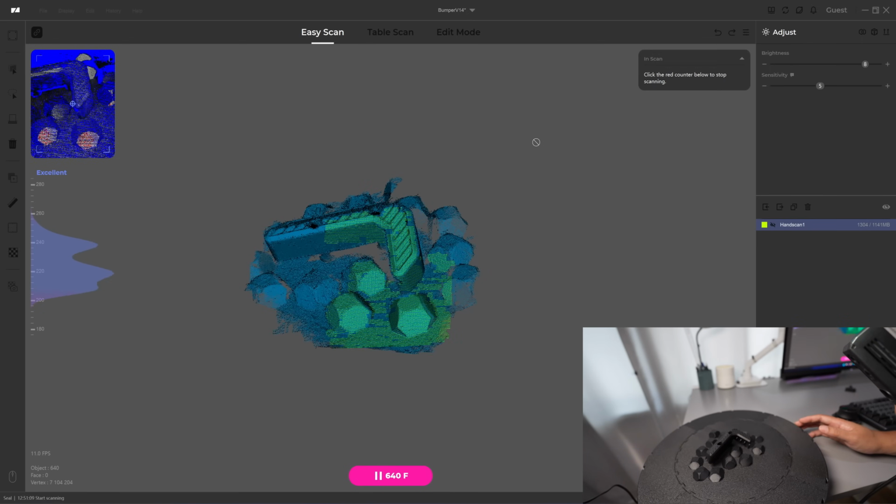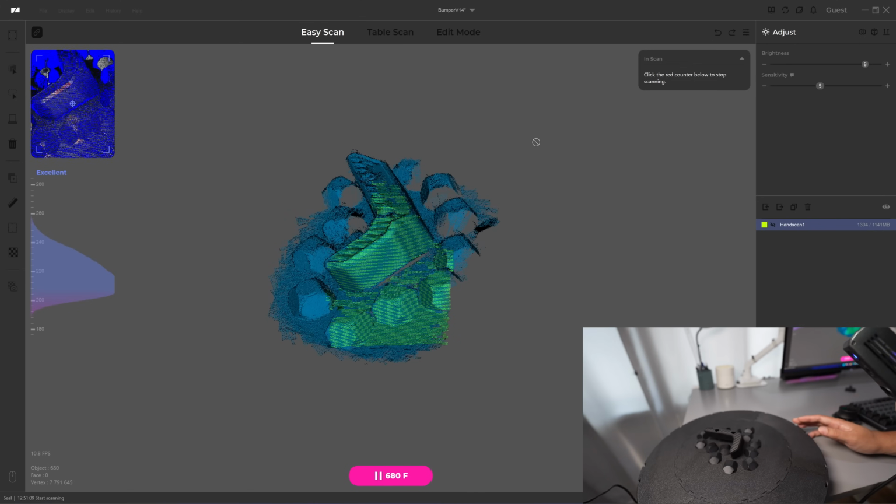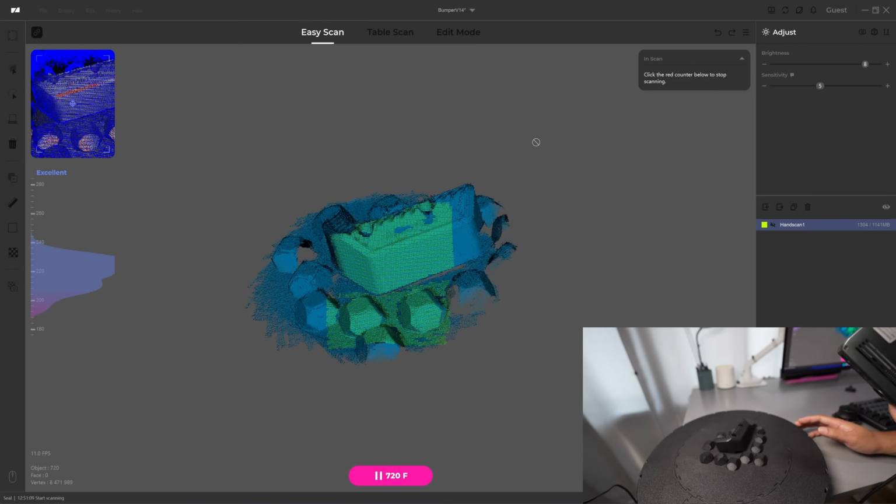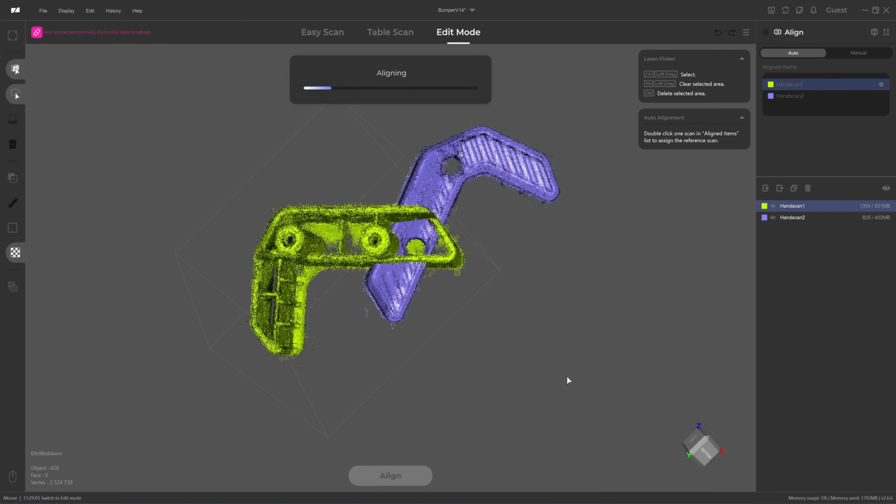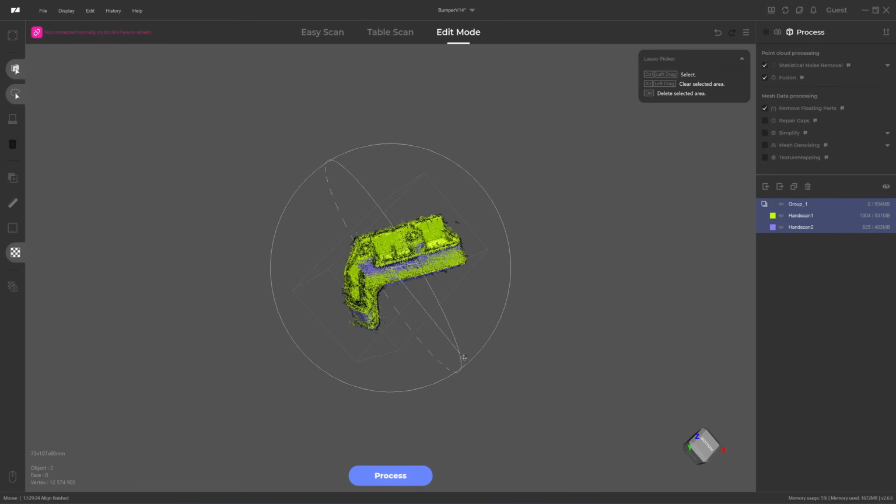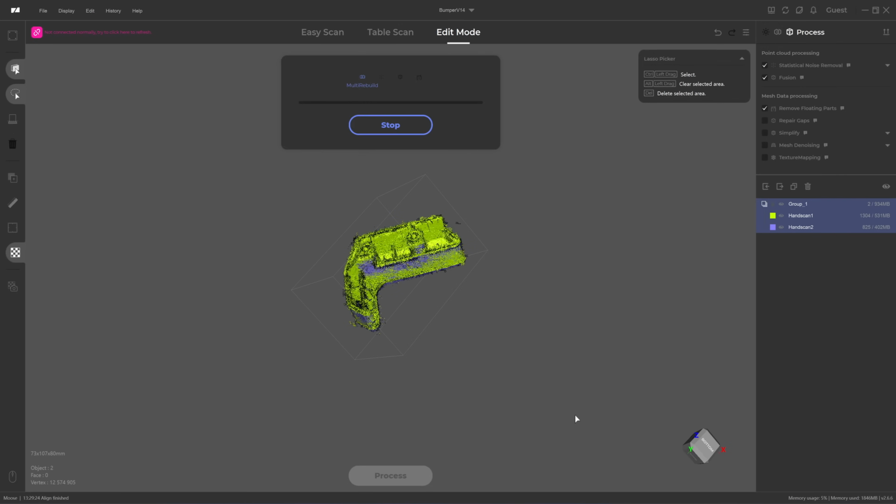Maybe I haven't mentioned this, but the Seal and the Moose have no marker mode, so they rely on geometry tracking only. Let's align this. Okay, so the automatic alignment works. And next I'm going to process the point cloud. I use advanced mode and use 0.15 mm resolution for the Seal.